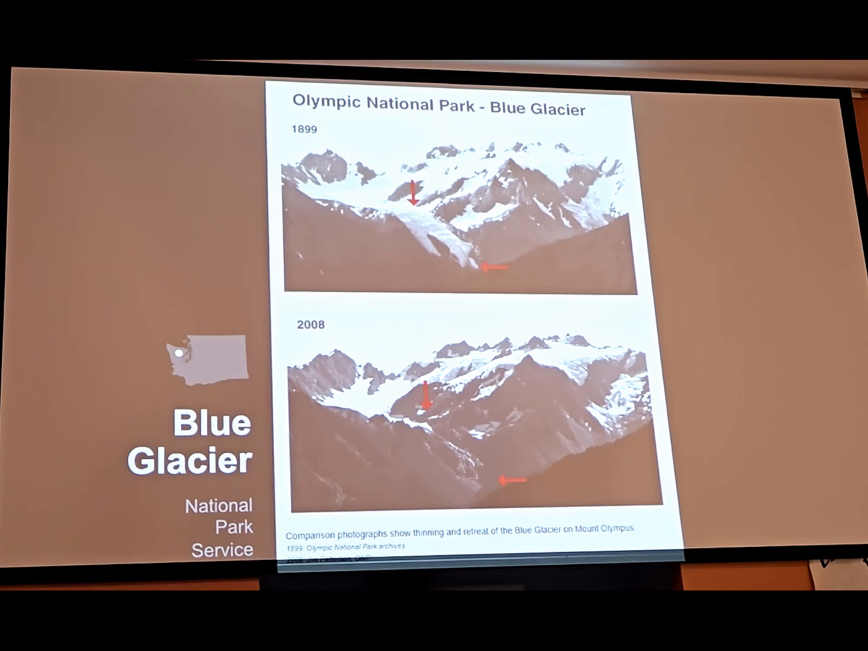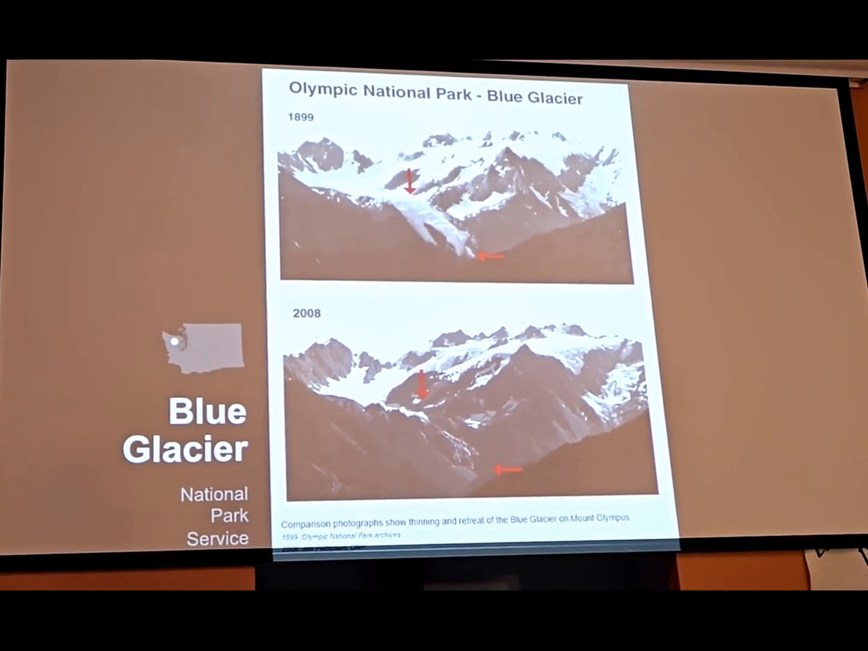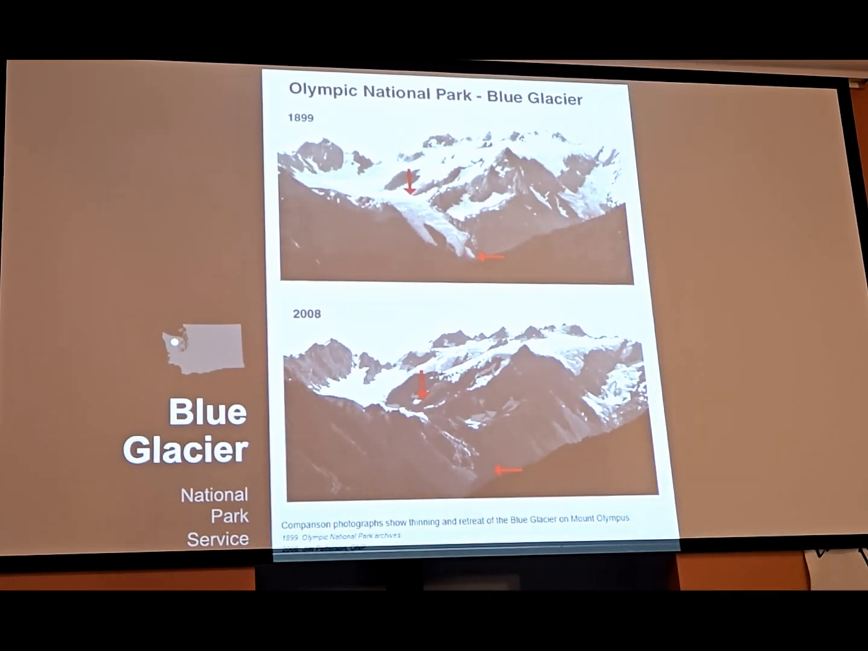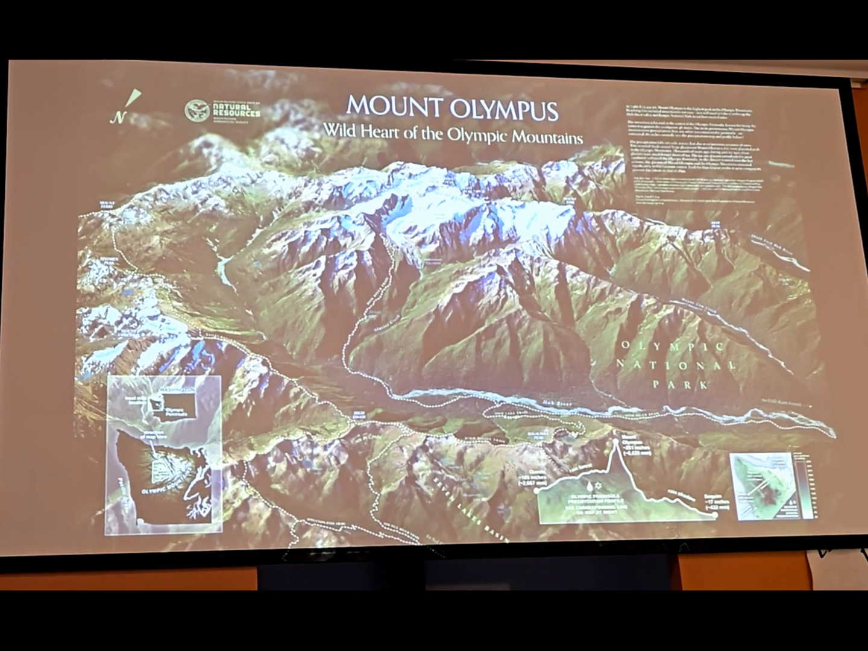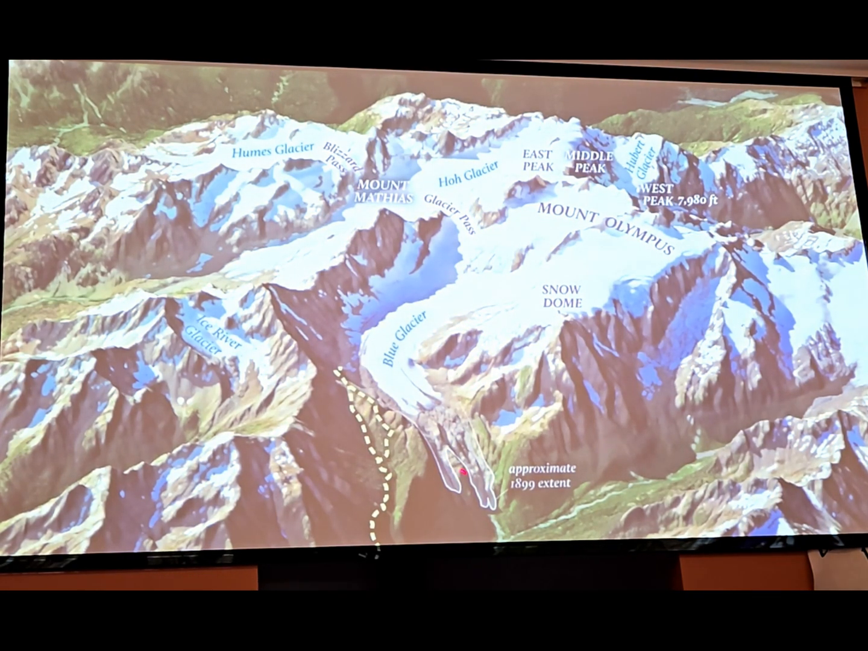So the Blue Glacier on Mount Olympus is probably one of the most studied glaciers in the world. You can see we've got comparison images going back to 1899 here. And you can see the drastic change in ice volume from there to here in 2008. So a few years back, we made a map of Mount Olympus, and we wanted to add in just a little hat tip to that. So you zoom in, you can see that approximate 1899 extent drawn in.